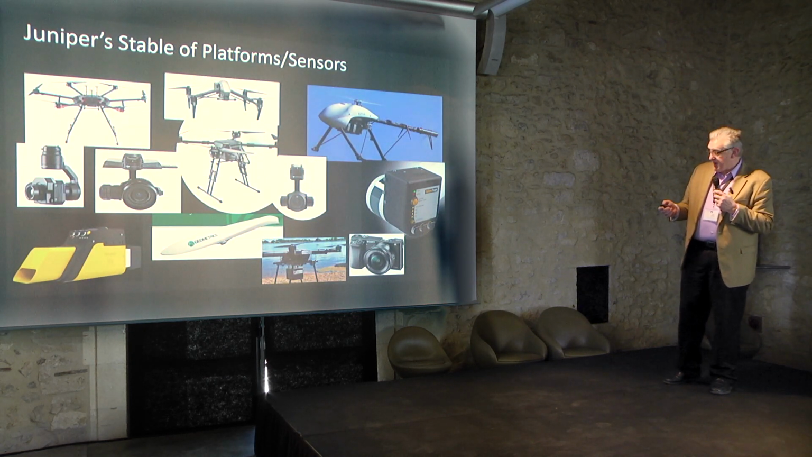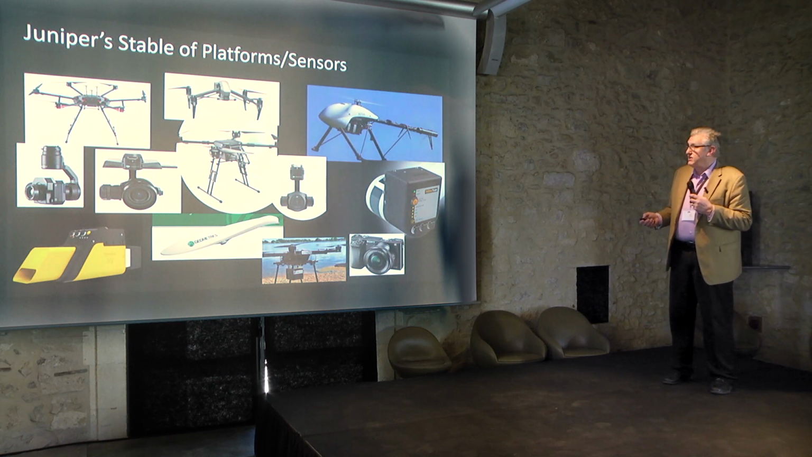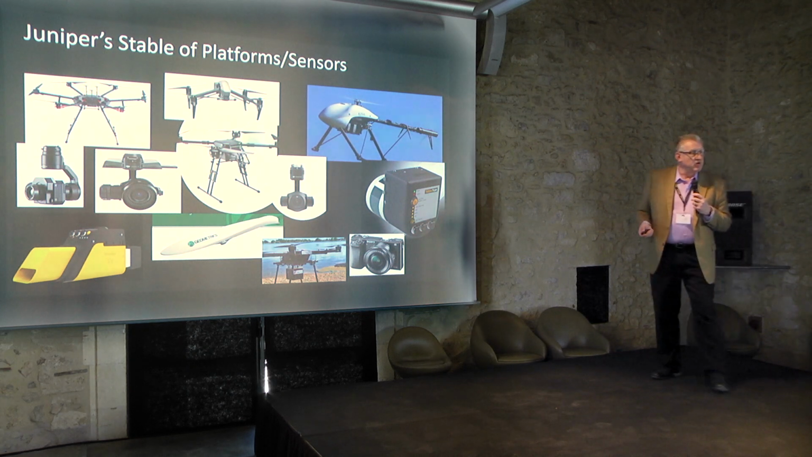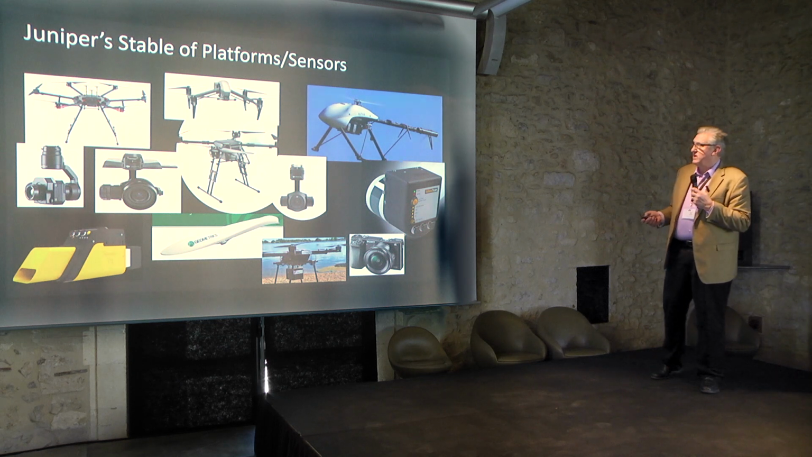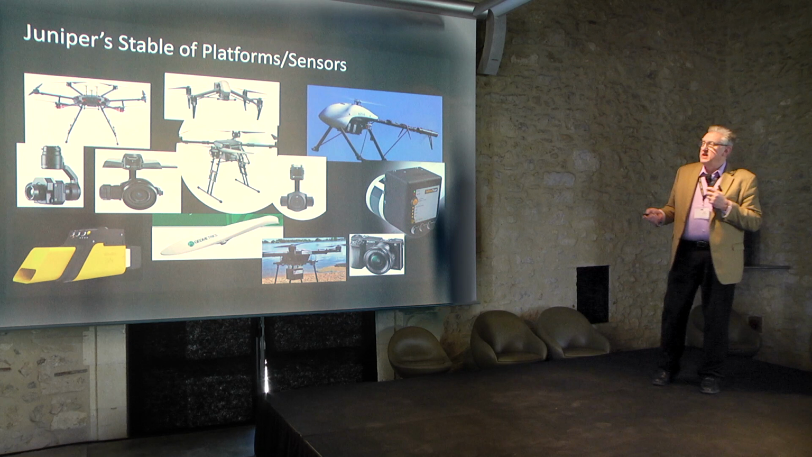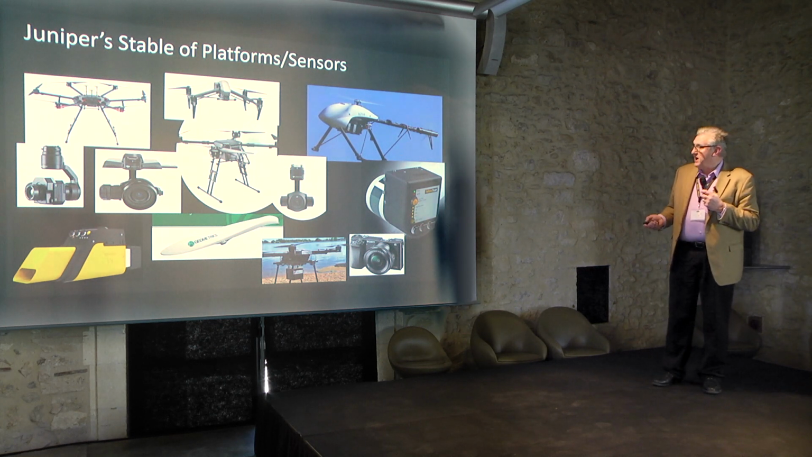We also have a pretty broad stable of platforms and sensors. You can see we have things like the Matrice. The Matrice 600 is really our workhorse, and that's the one we use primarily for our LiDAR collection, as well as the ORC, the Altus ORC single rotorcraft. If we're doing linear projects, we tend to fly that.